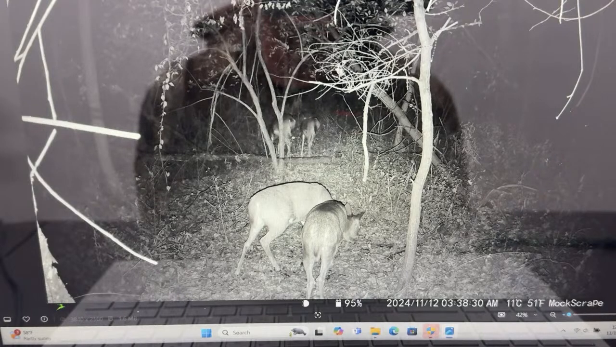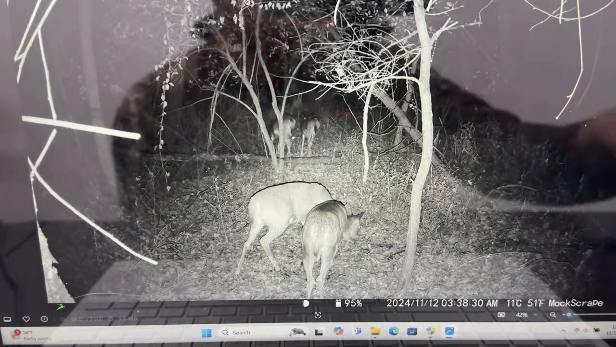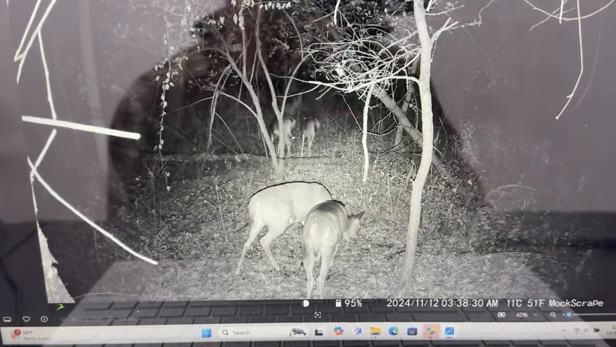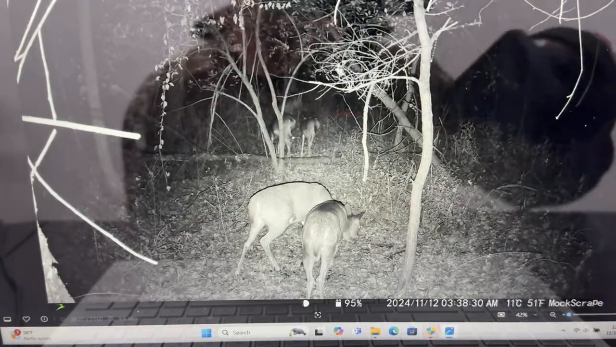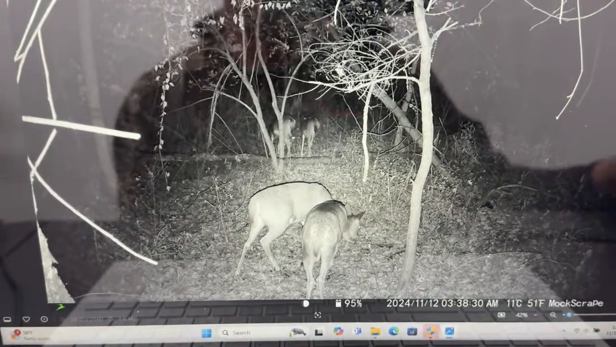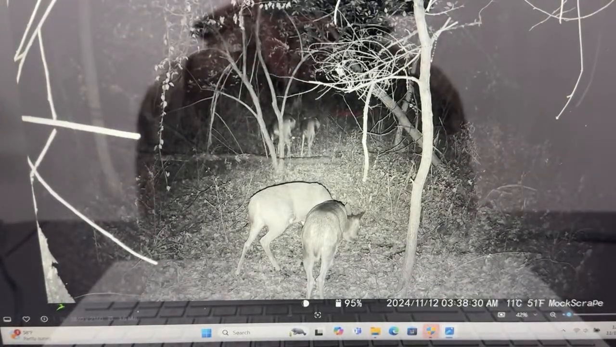In Ohio, I can leave my cameras out just about all year because it's a lease. Nobody should be up there, and everybody knows not to go on people's leases down in Ohio because you will get fined big time. So I will be keeping these cameras, the VooPeak camera, out with that solar panel down in Ohio all summer long. I'm going to have it out. And after the season here in PA,